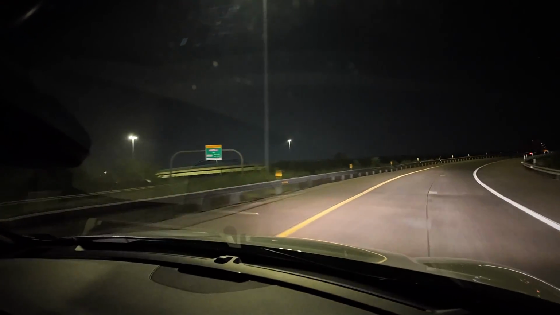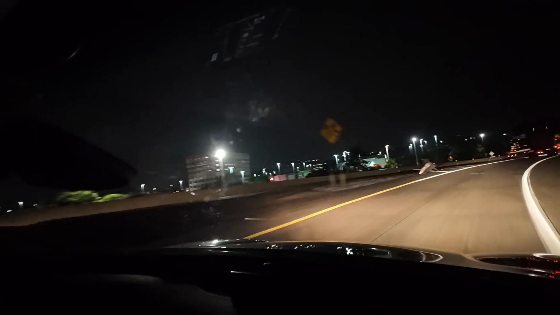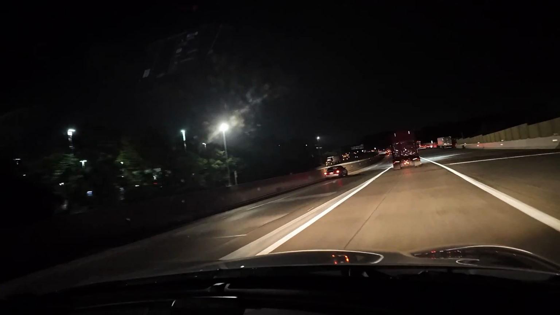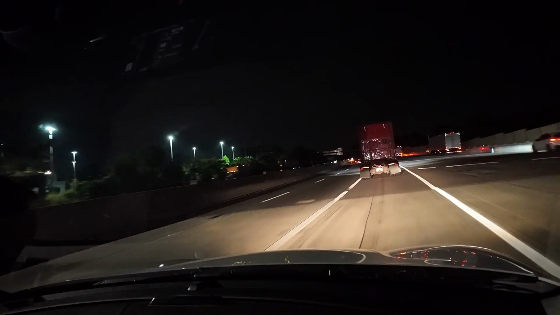Can I go through this turn without braking? Yep. It's nice and bendy. Okay. We're back on the gas, or electrons, if you will. Yep, there's the Plymouth Meeting Mall and the AMC theaters. A lot of trucks stopped here.